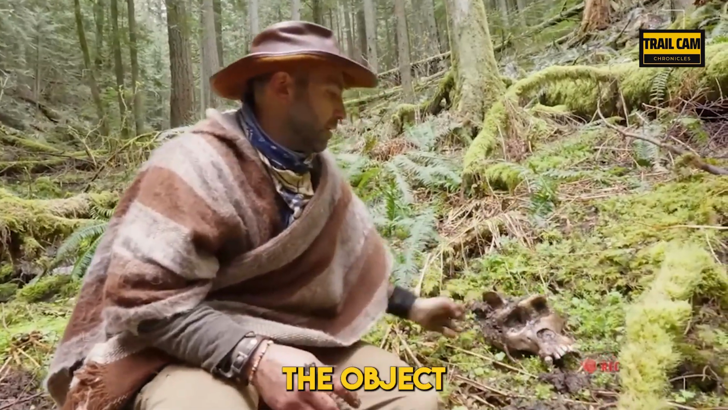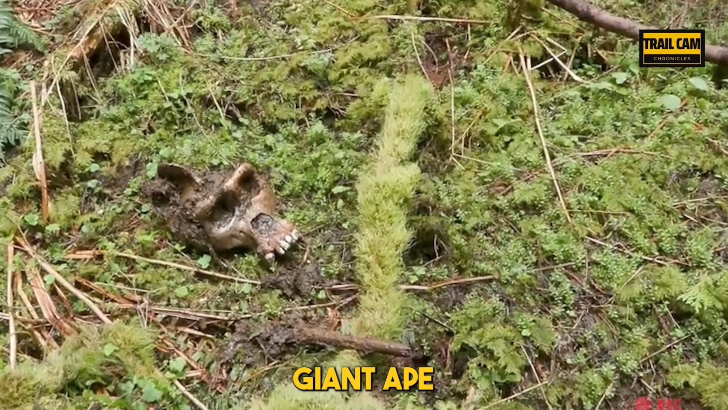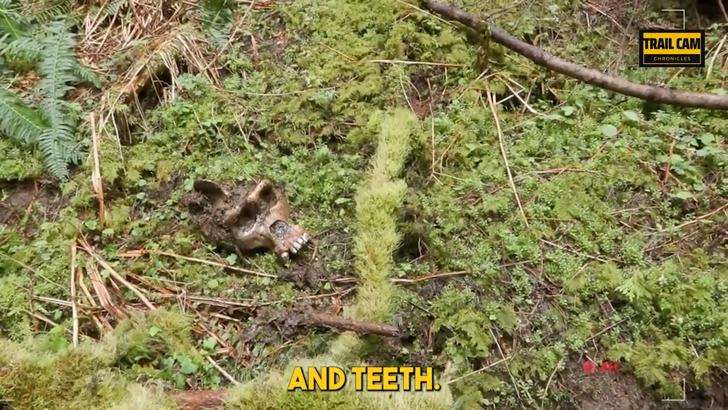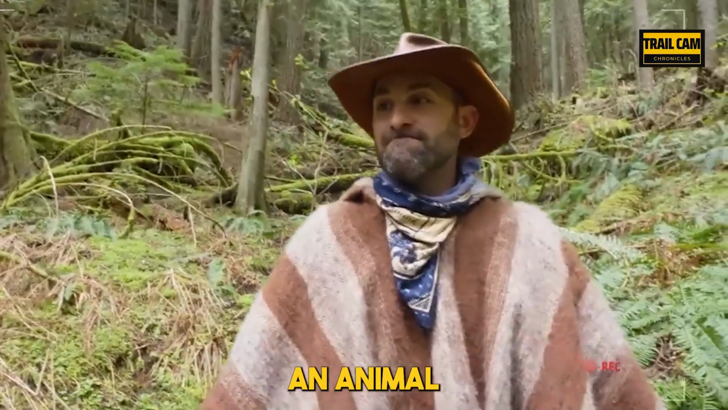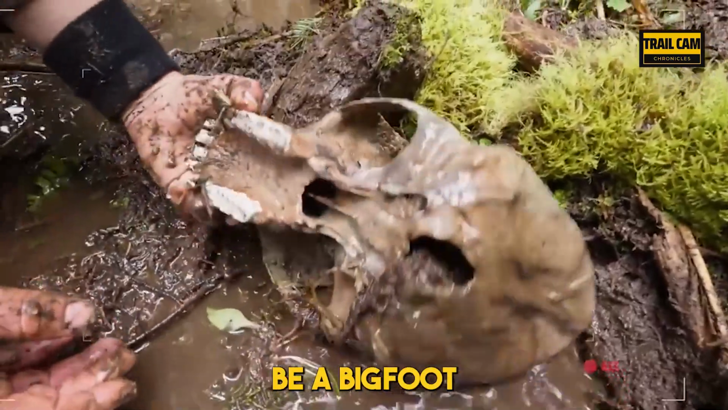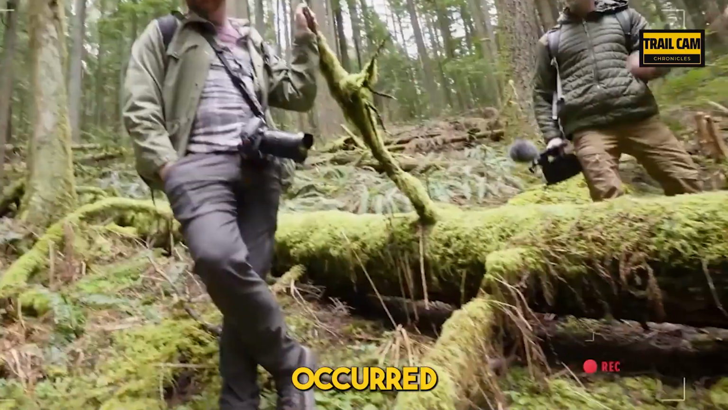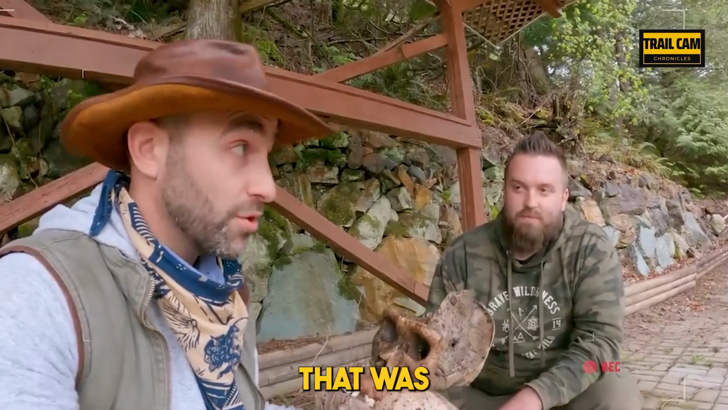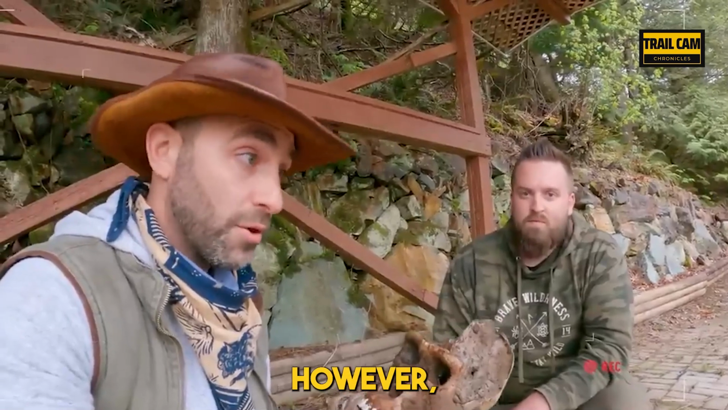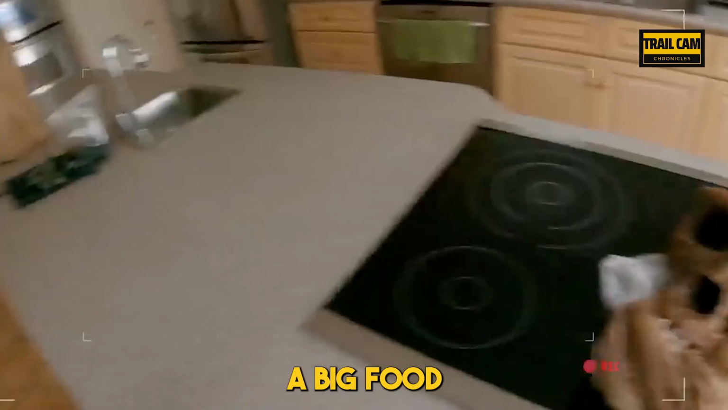They saw that the object did not resemble a bear's skull. It appeared to be the skull of a giant ape or a long-lost Homo sapiens progenitor due to the morphology and teeth. It was too strange to be an animal that would inhabit that region, and many others contended that this might be a Bigfoot skull. However, I'm not sure. It seems too fortuitous that they happened to unearth this weird skull that was barely buried in the ground while they were searching for Bigfoot. However, what are your thoughts? Do you believe that this is an animal skull or the skull of Bigfoot?